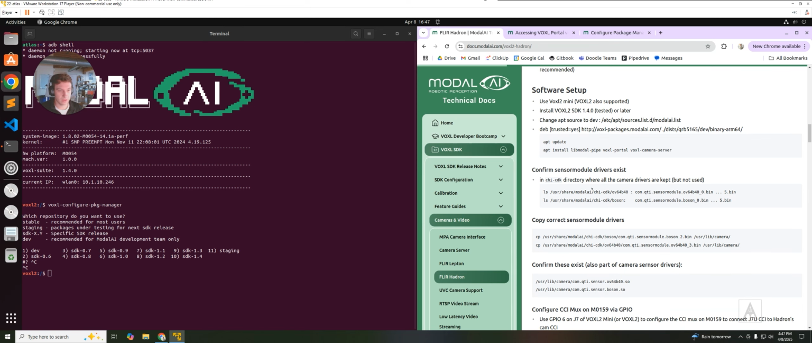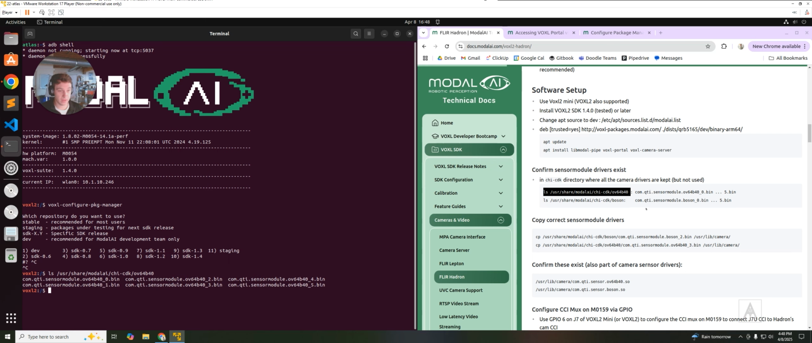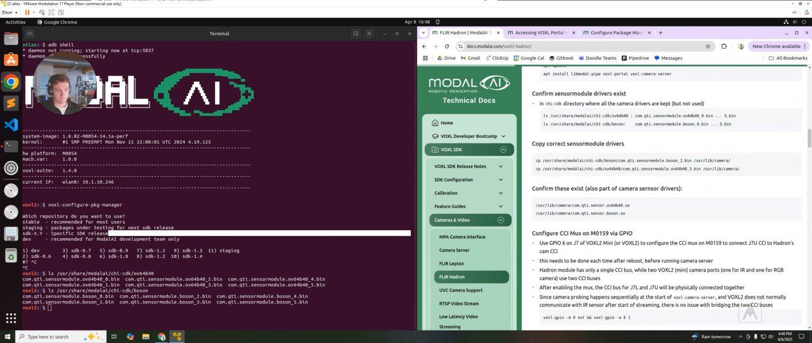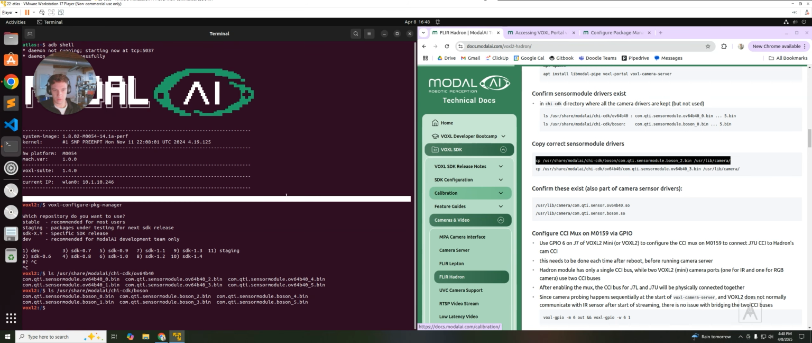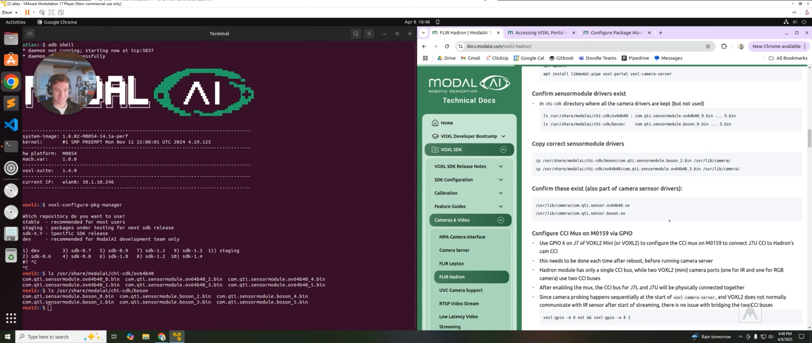And then we're just going to go through these steps. We're going to make sure that the right bin files are on here. Fantastic. That's for the OV64B. Now that is the RGB sensor that's on the Hadron. Then you just copy these over into the correct spots. I already did this, so I'm not going to do it. What I am going to do, though, is I'm just going to list. I'll do LS.